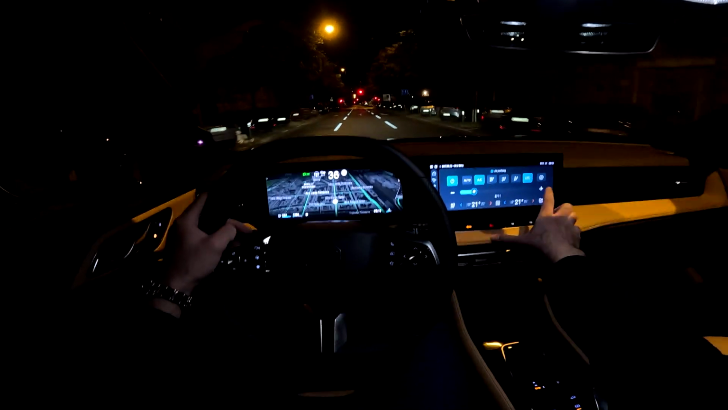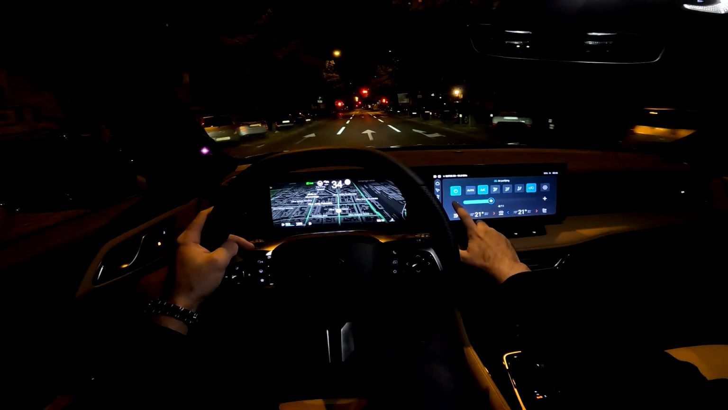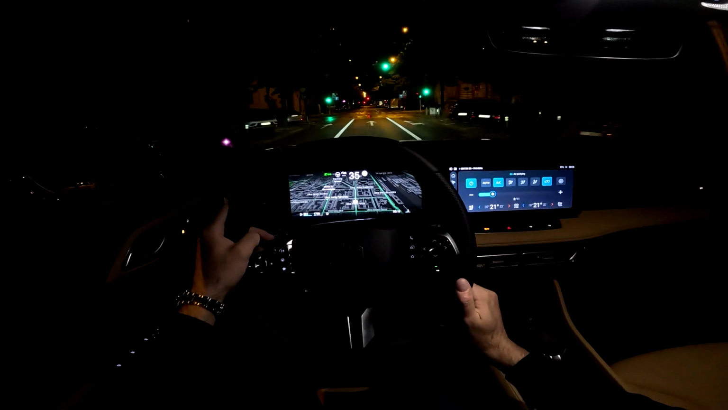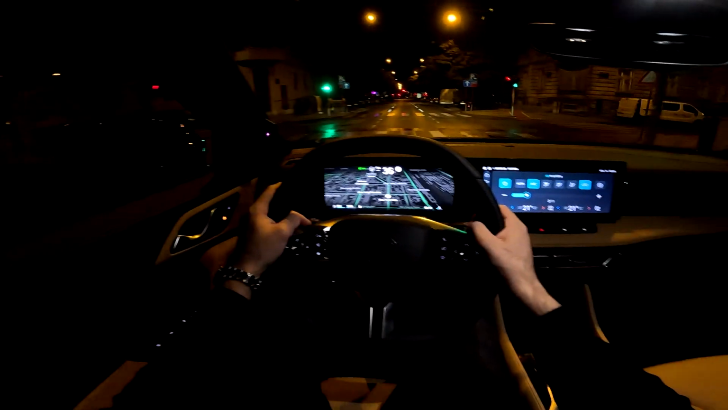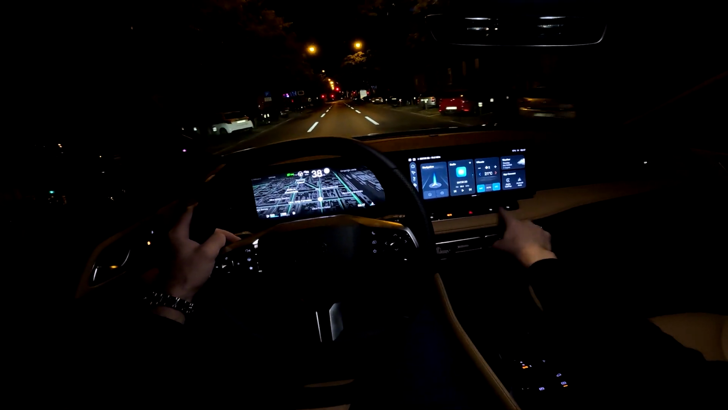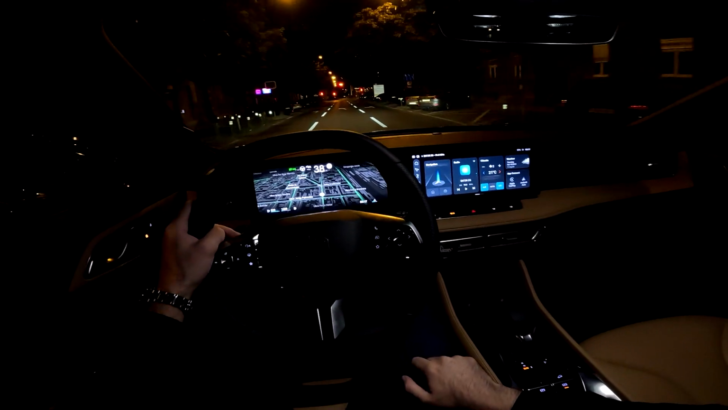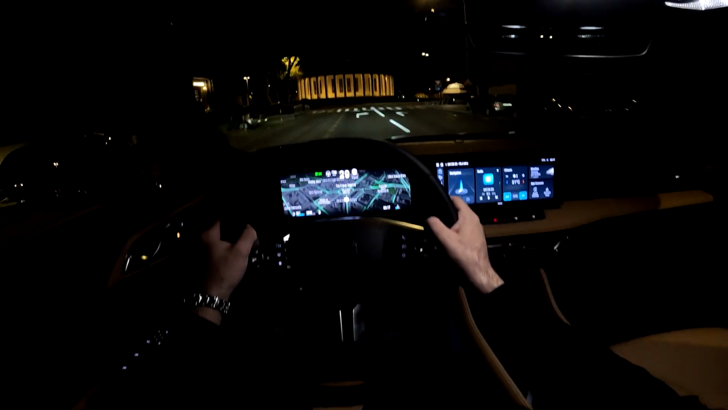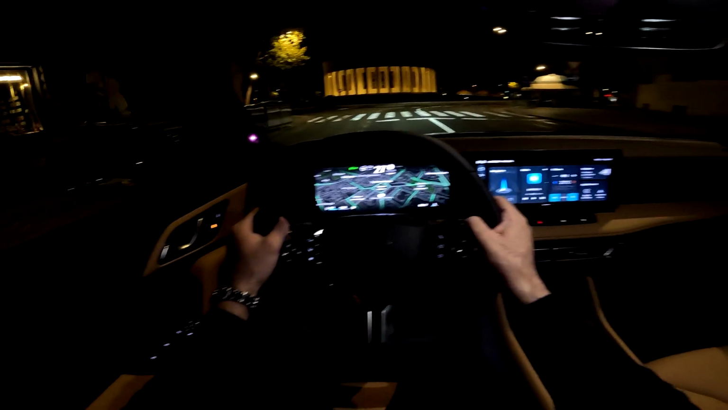You can slide it like this, or you can just press here the screen. And this is the home menu. There are some physical buttons in here as well. And as you can see, the drive itself is so smooth.